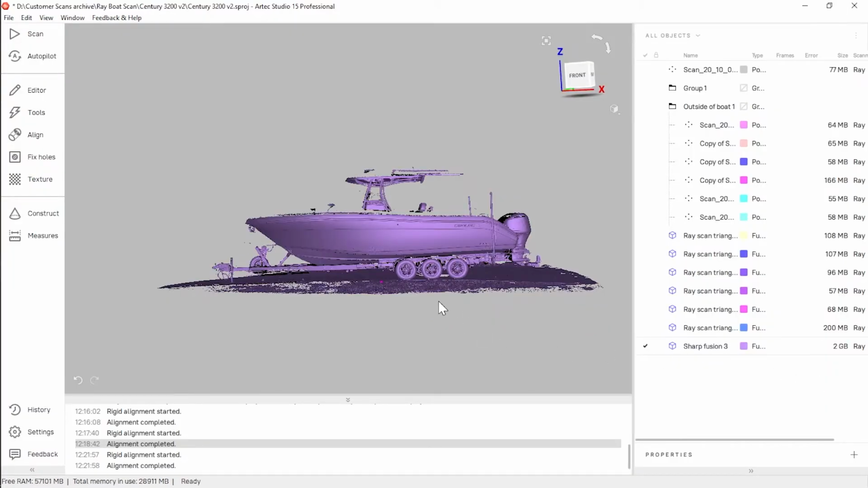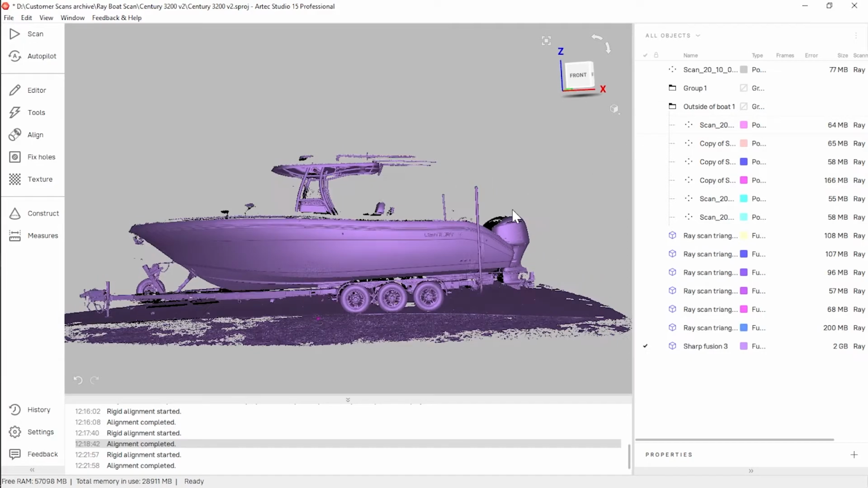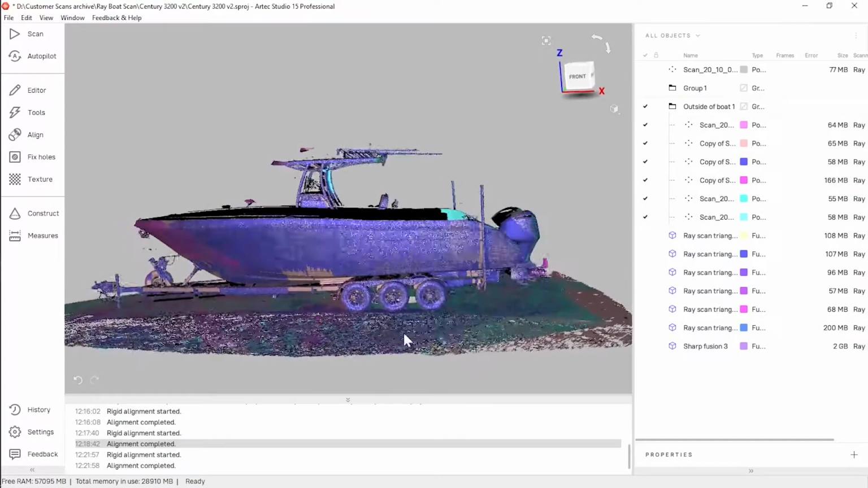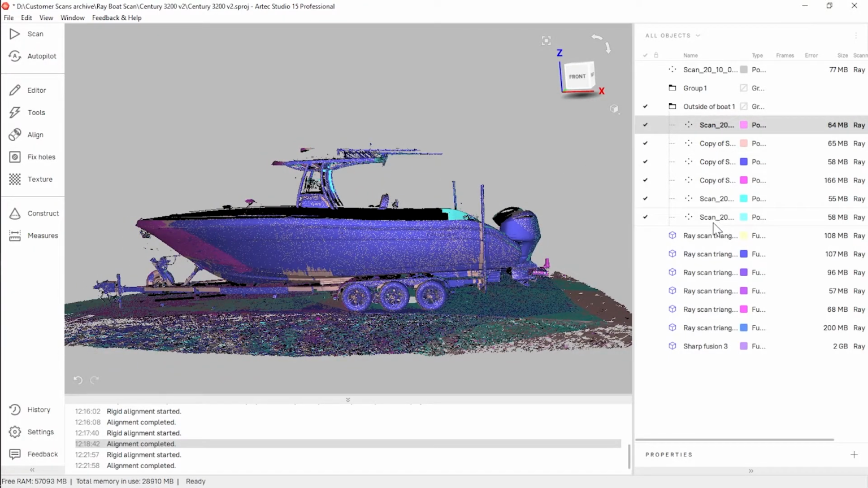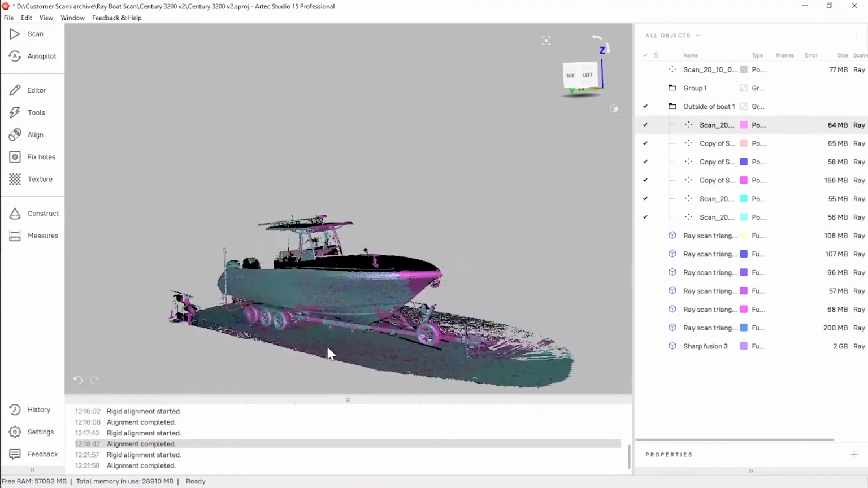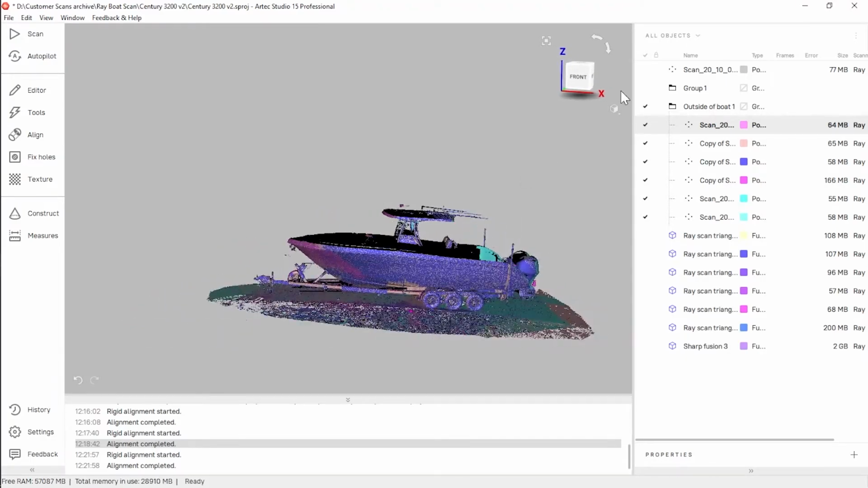So we've got pulled up now that we're looking at is a scan of a boat done with the Ray. This was done with 6 scans evenly distributed around the boat. So right now we're looking at the finished fusion. Go back to the raw data all aligned together. You can see we've got 1, 2, 3, 4, 5, 6 scans here. So this is after they've all been trimmed up with the eraser tool and aligned together.